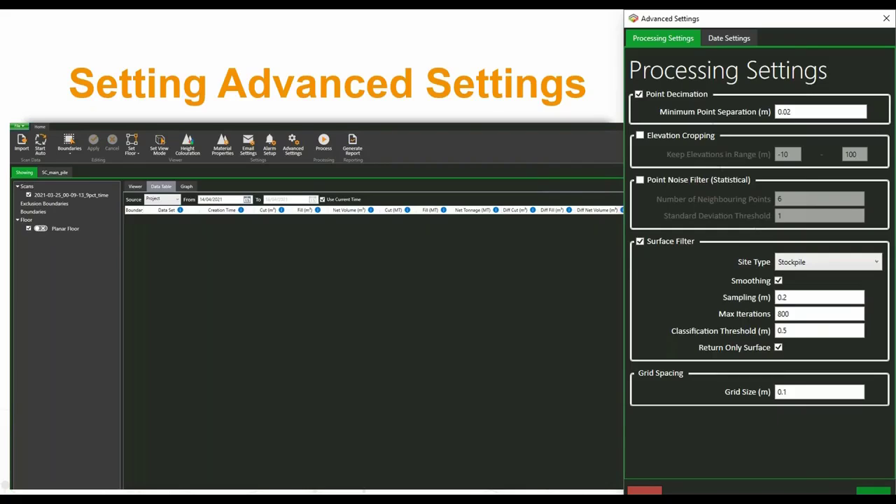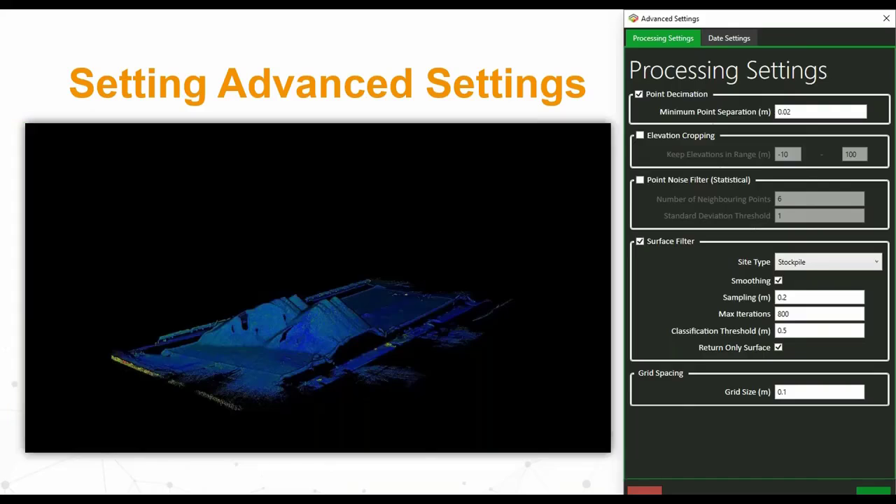So this is the kind of surface filtering. This is what our customers have asked for. The surface filter there is probably the most important element of this, but point decimation, elevation cropping, it's this level of automation that we're after. And this is essentially what we get at the end. We get a fully processed point cloud.